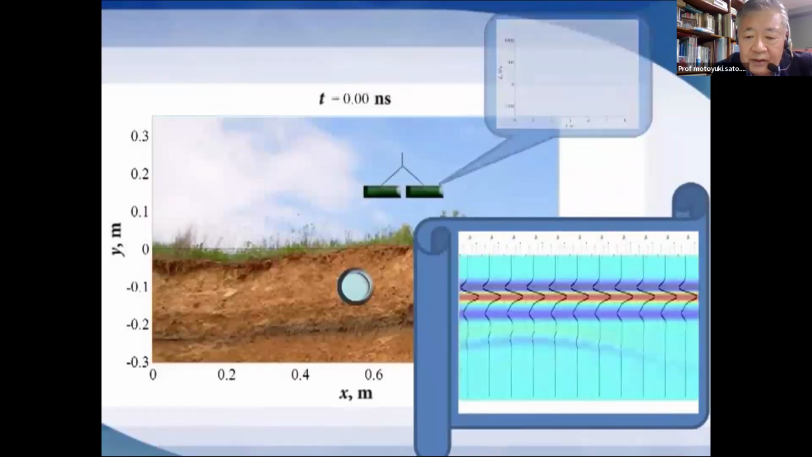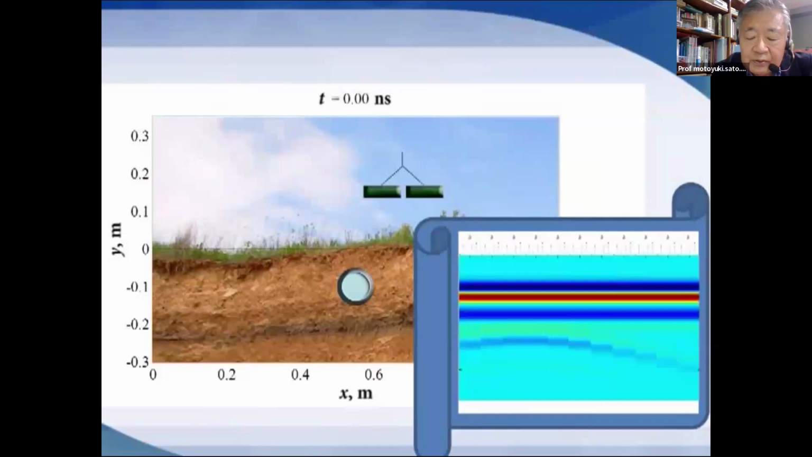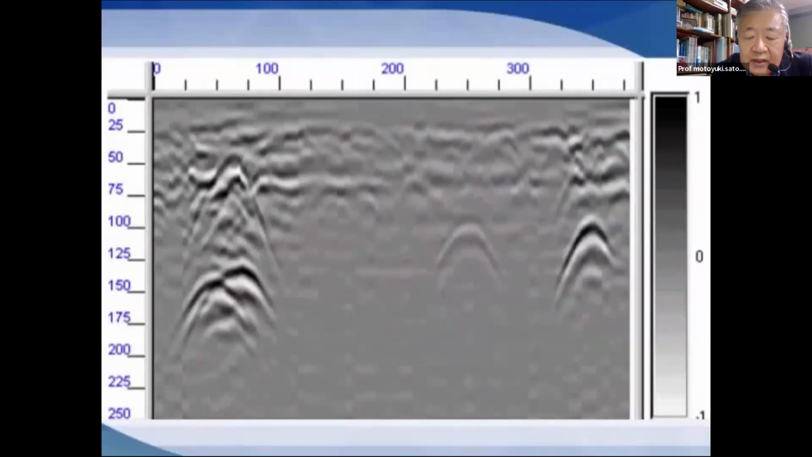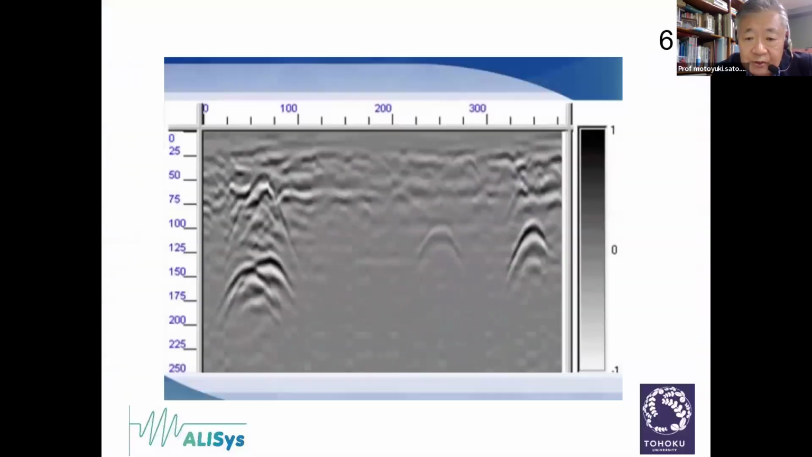But normally there are too many data sets, so we just show them in such a diagram. The hyperbolic curve that you can see is a reflection from the point target. This is a very typical procedure by which we acquire GPR data and image. This image is almost like a vertical section of the structure.